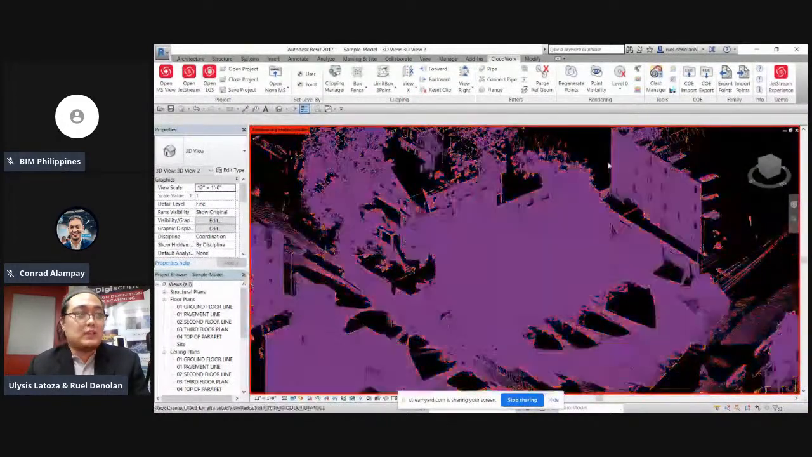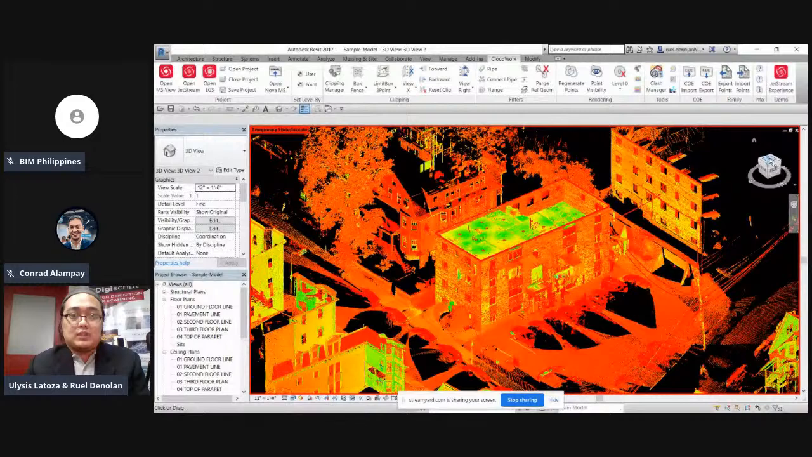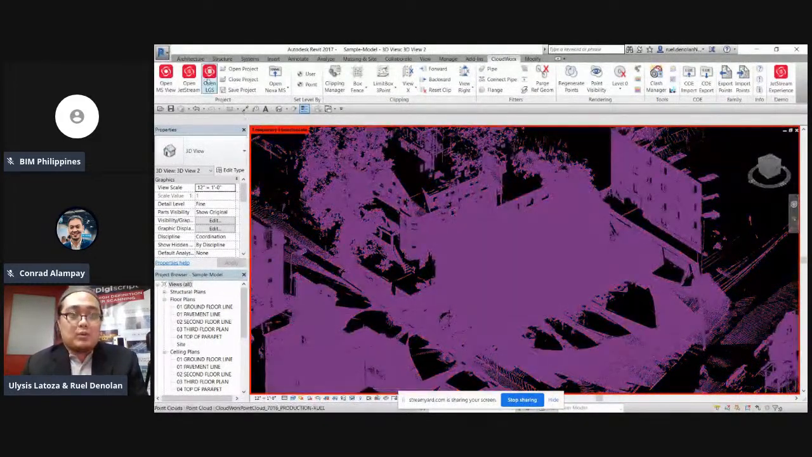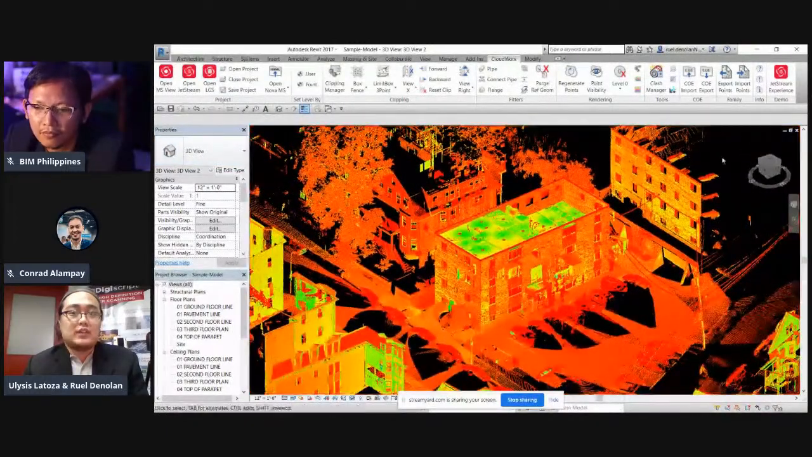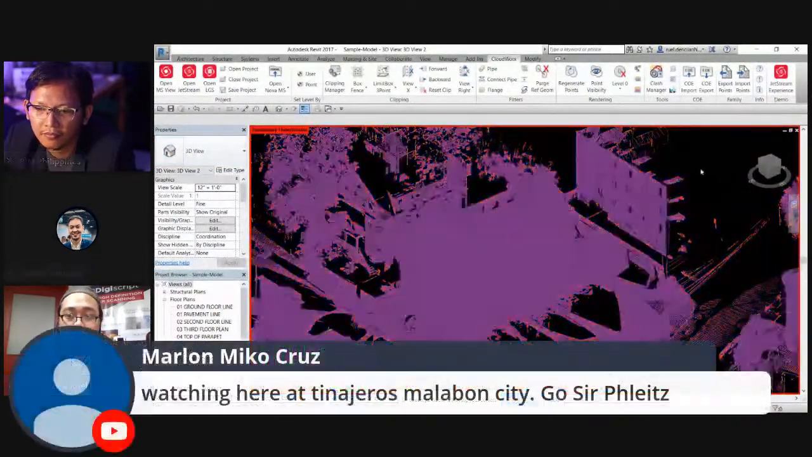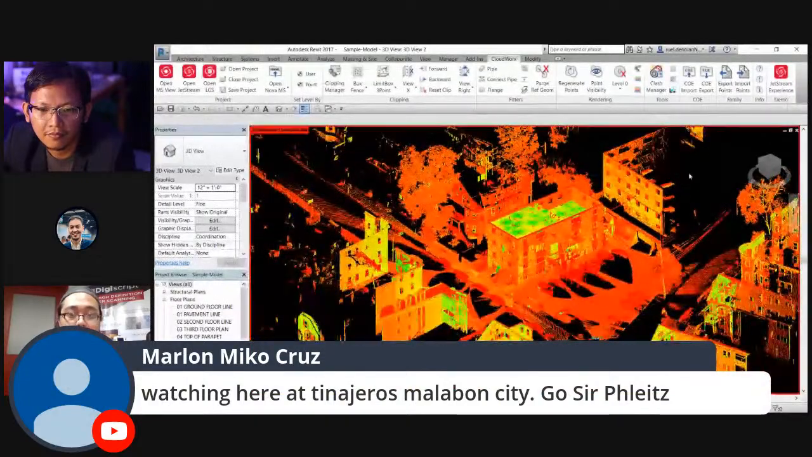So let's go back to another view. Right now, the question is, how do we start? Once we open the LGS file, which is the point cloud file, it is now here in our Revit model space.